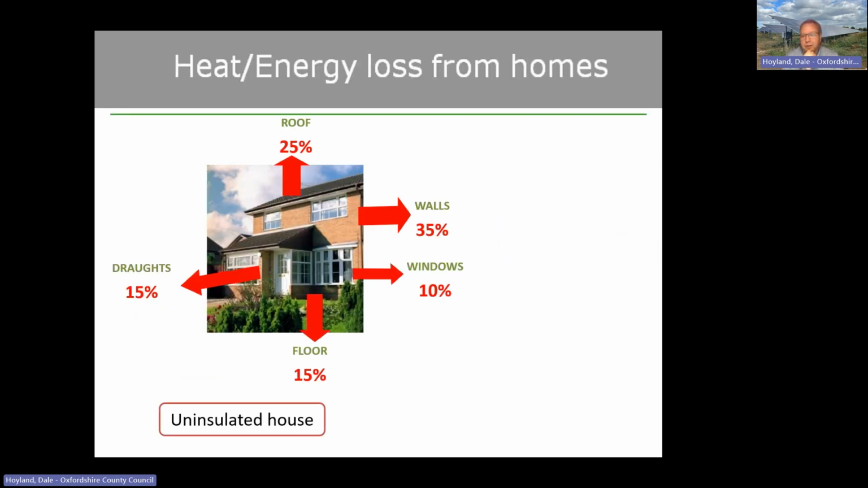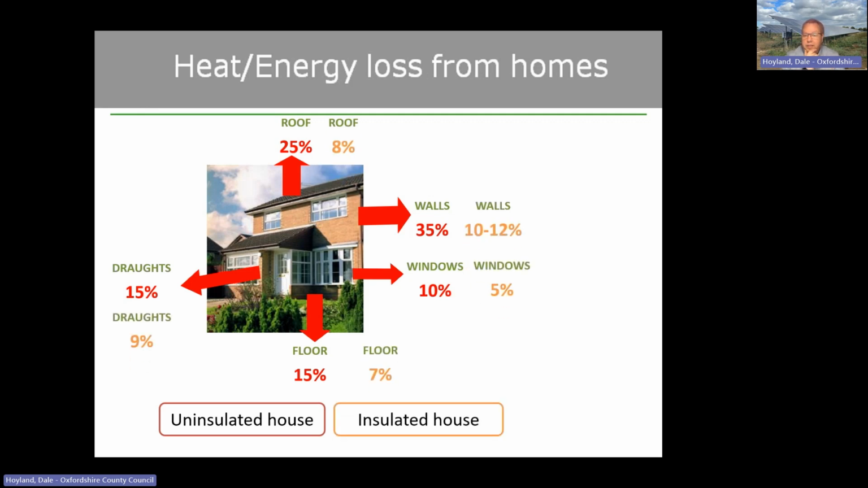And if this is a typical 3-bedroom semi-detached property, completely uninsulated at the moment, there are the typical areas of heat loss overall for a completely uninsulated house. And let's say it's a 3-bedroom semi-detached cavity wall property. So we now install cavity wall insulation, loft insulation, tackle the drafts, replace the windows, either single to double glaze or double to triple glaze. And there are the typical resulting heat losses now, having insulated the property.